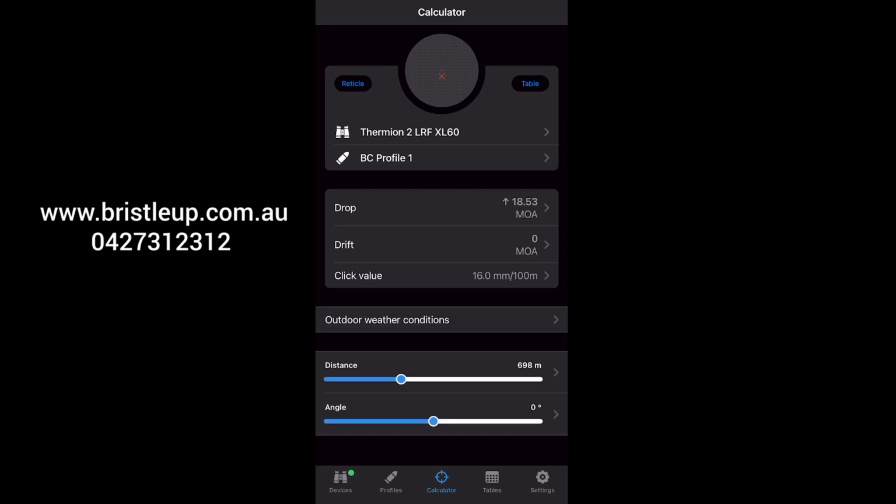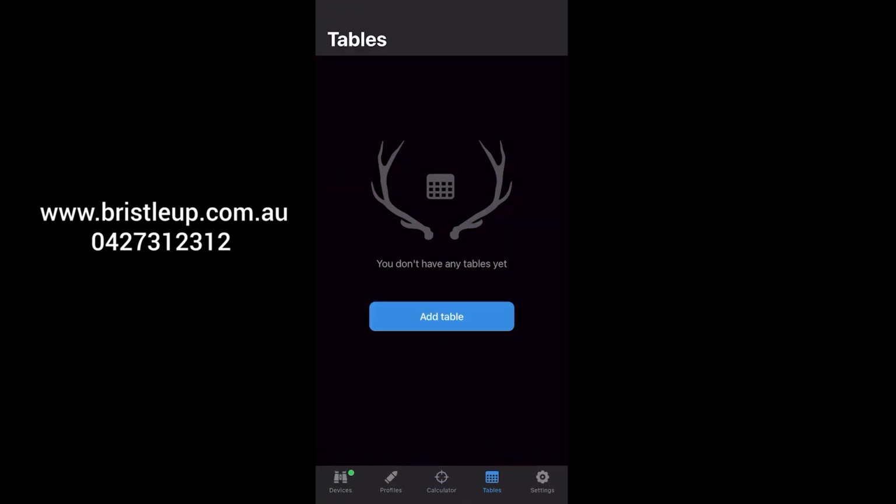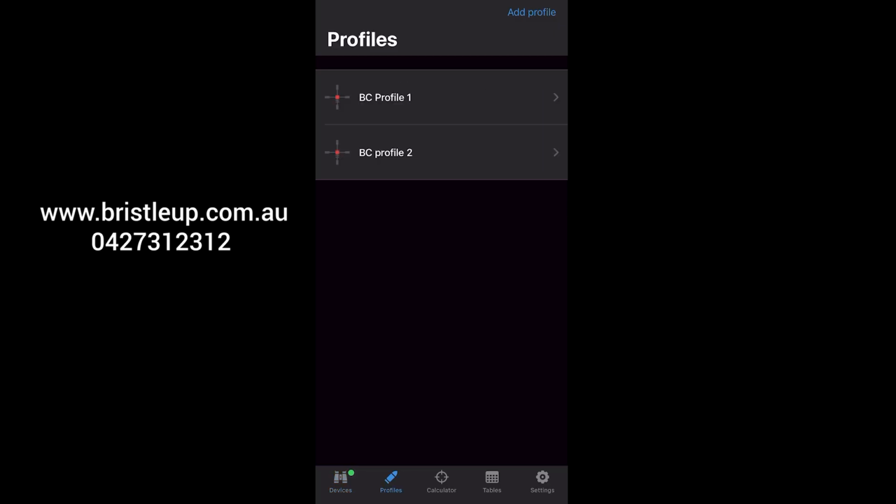But essentially this is a calculator just that you can play with. You can play with tables. I haven't done much with the calculator or tables, but you're welcome to have a play around with that if it's of interest to you. But for the main setup of your ballistics calculation, you'll use profiles and you'll use the devices section.